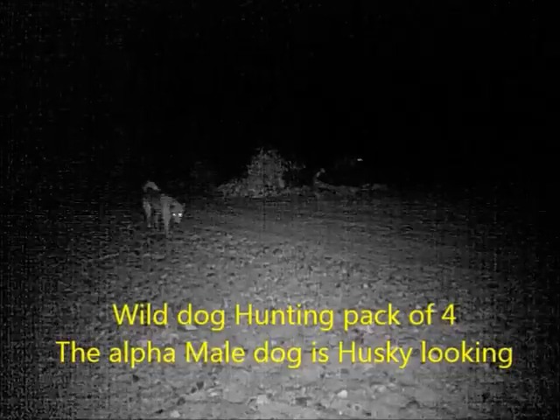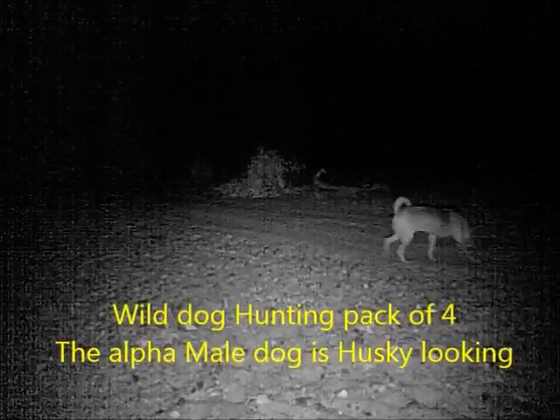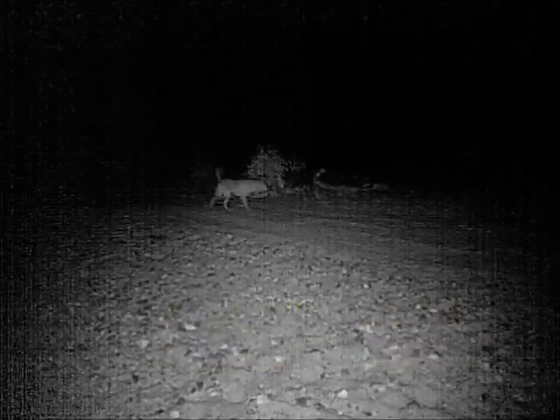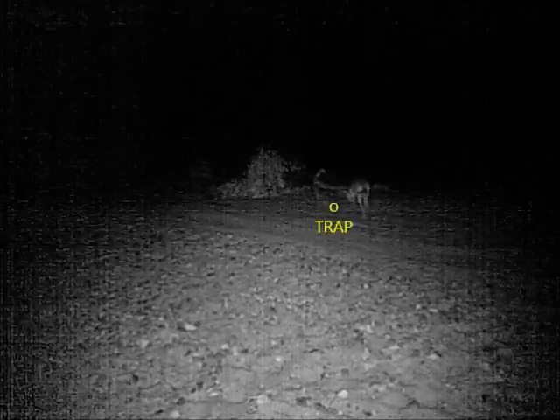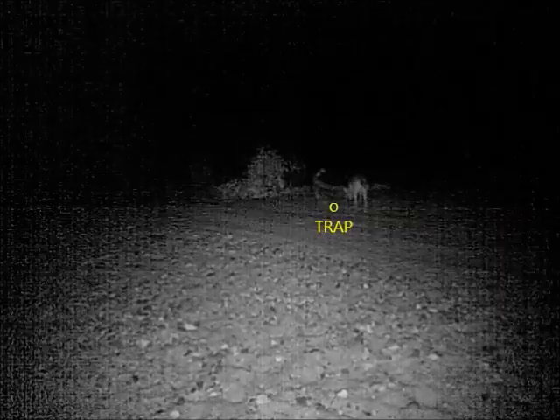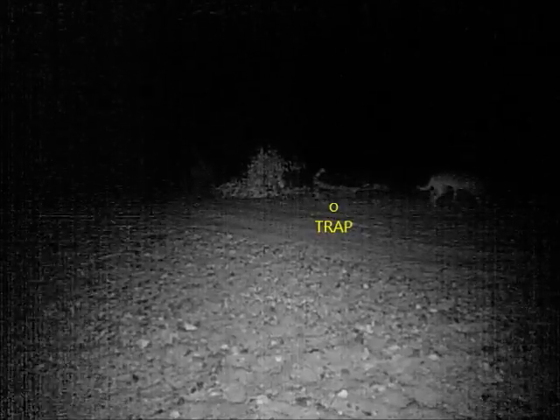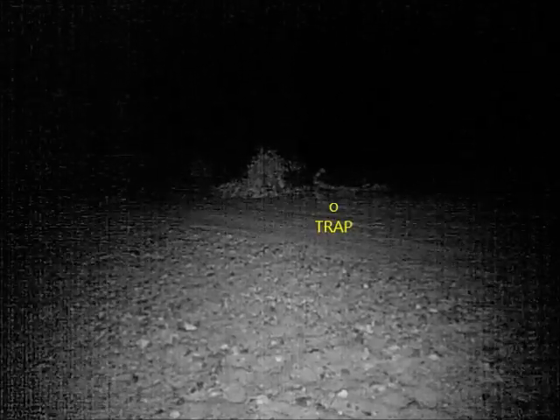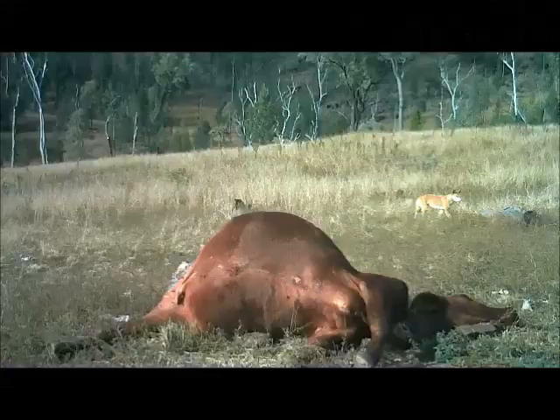Here's a pack of 4 now, and you see this husky looking male in front. He's the alpha male. Some packs in this area have been as large as 15 dogs. This particular pack is 4 dogs. Got a trap set there in the V of that timber, and very unlucky not to catch that last particular dog. Yeah, so close again, I suppose.